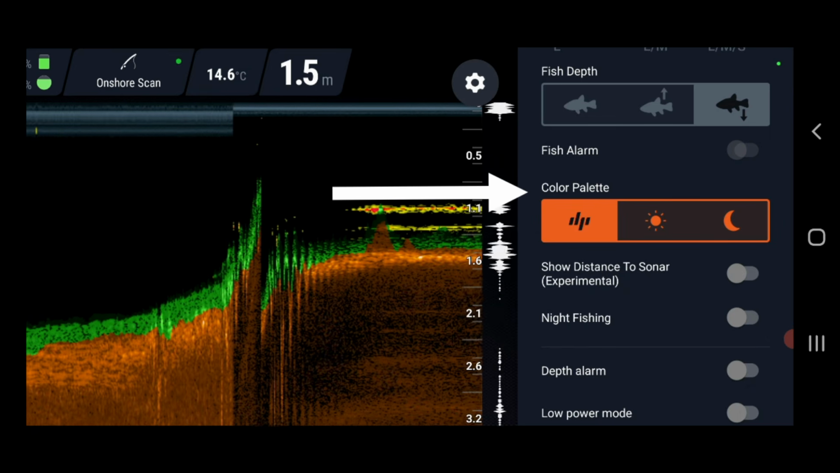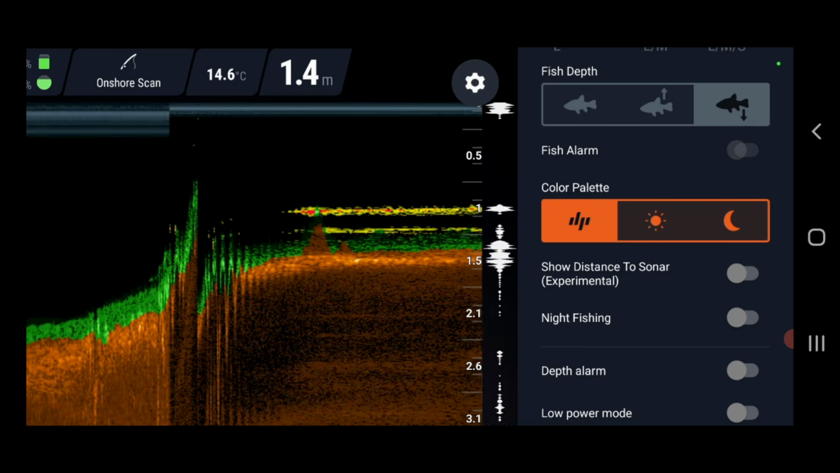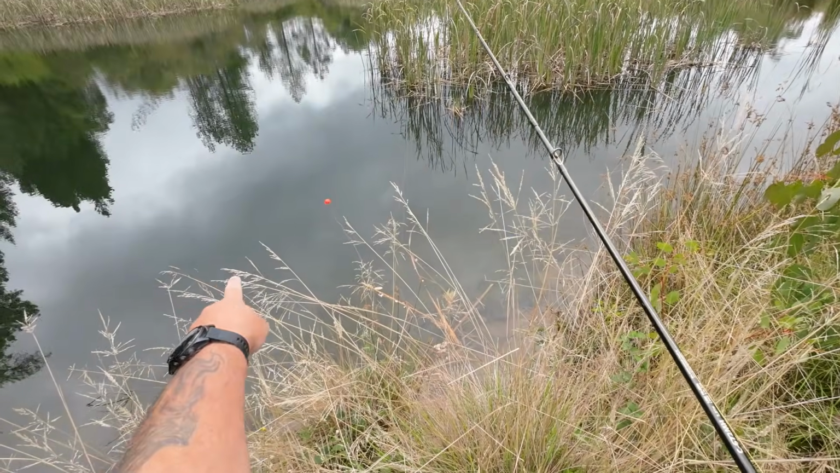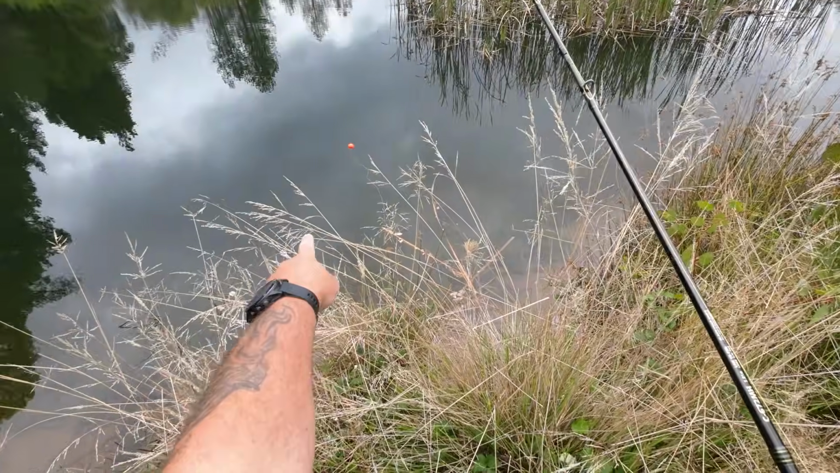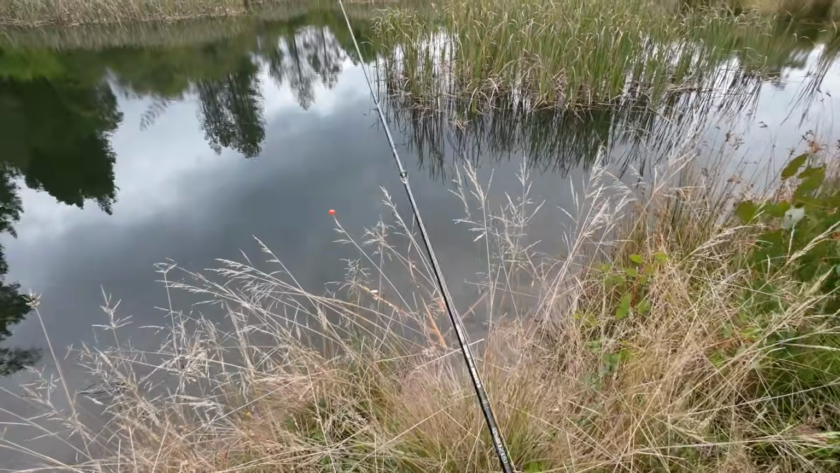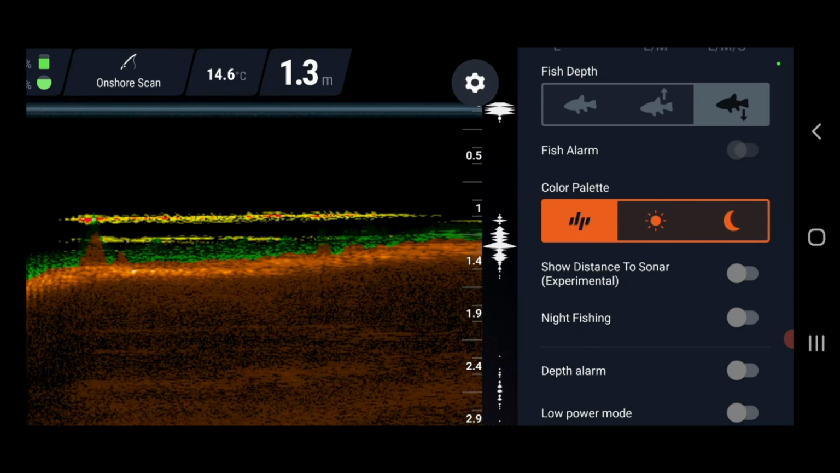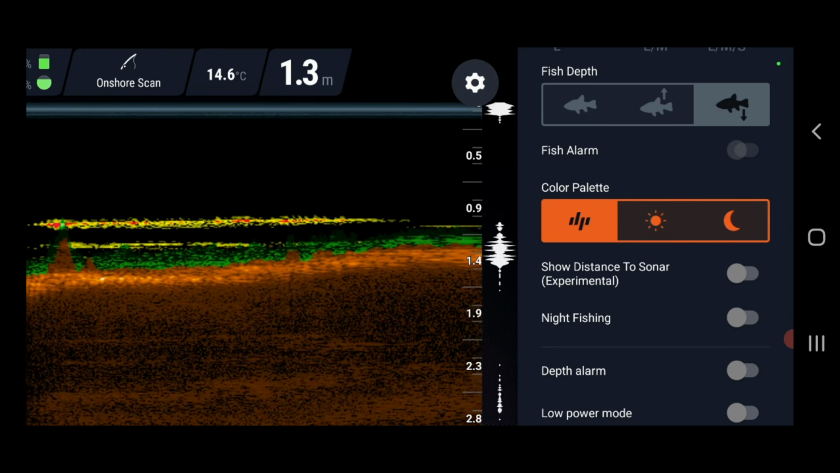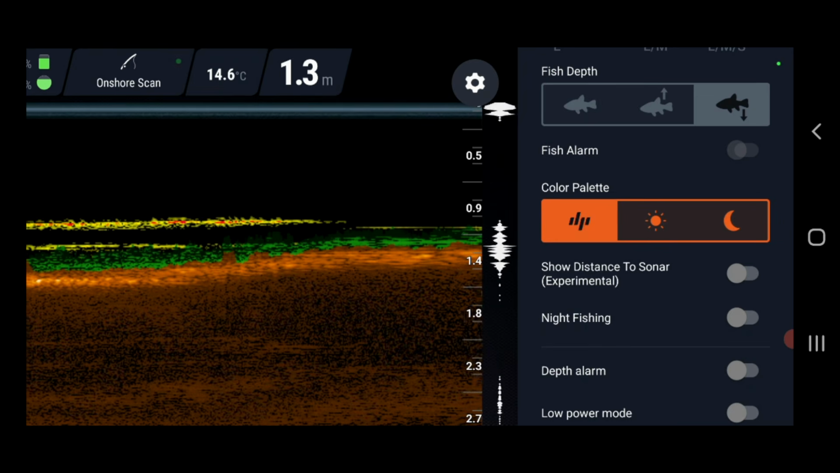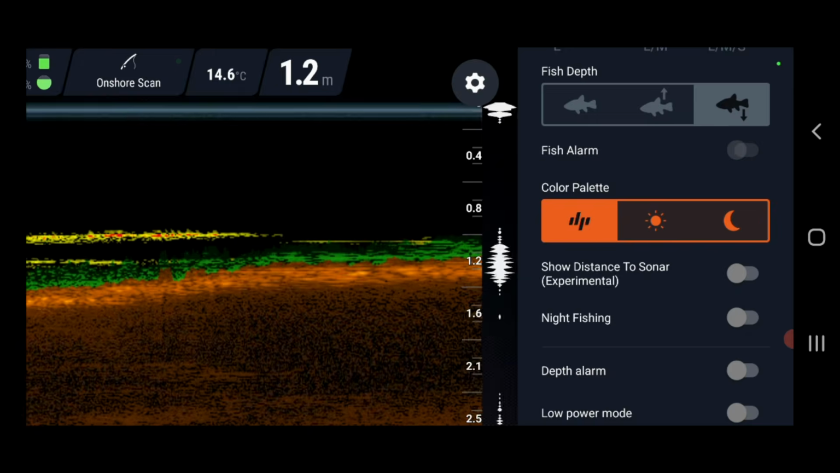Color palette. This is a really good feature. At the moment, I'm on default. Gee whiz, it's showing something up on the bottom there. If I look down there, there's actually a big branch directly underneath my fish finder. I don't know whether the camera's picking it up or not. I just took my camera off to have a look. That big branch is showing up on the fish finder now. But anyway, this is the default colour palette.